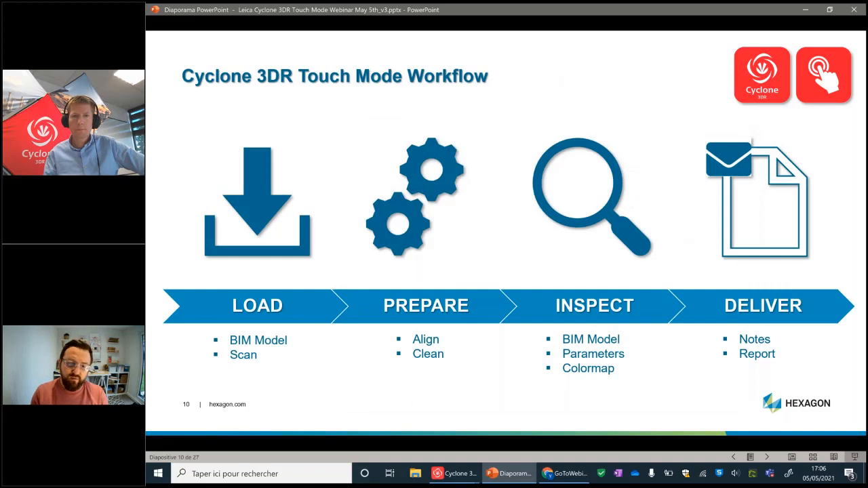So the typical workflow is that we load the BIM model, the IFC file, and we load the scan data. We then do an alignment and we run through some cleaning. So we've got some automatic cleaning routines, so you can specify the distance of the points from a 3D model, for example, and then only use that sub-selection of points to do the analysis. So it's super easy. And then we do the inspection.